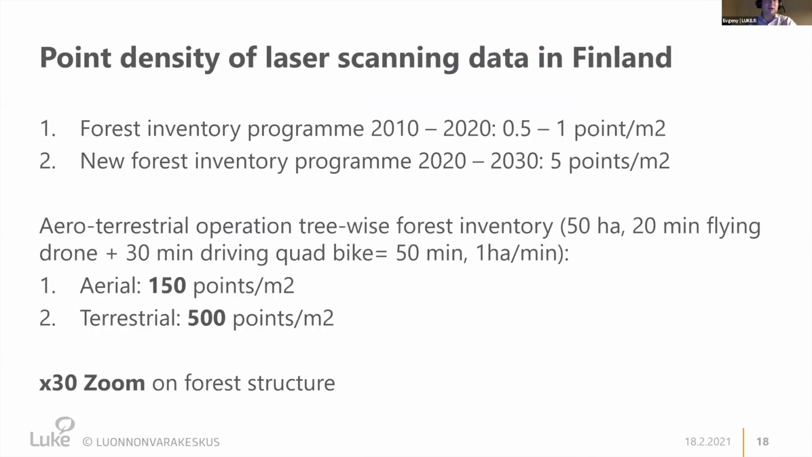Laser scanning in Finland is not new. In Finland, we started to use laser scanning data many decades ago. Public data is available, so you can go to the internet and download even raw data and process it. The first forest inventory program in the country had a density of 1 point per square meter. The new program, which is now running, has 5 points per square meter.